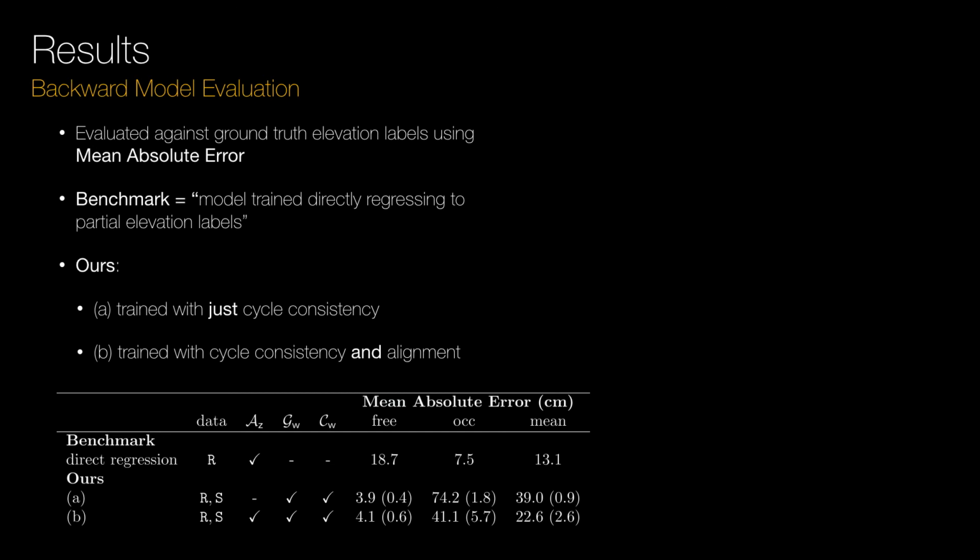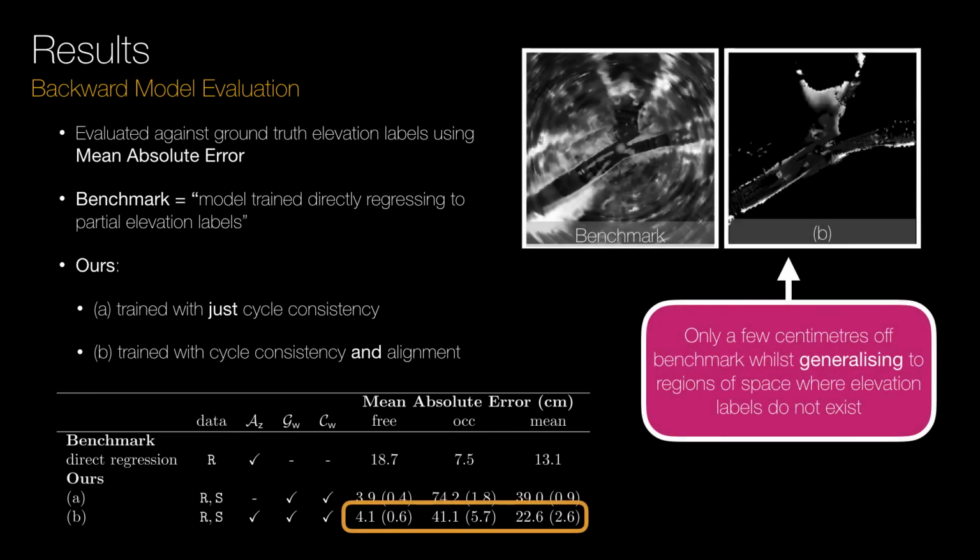Using the backward model, we are able to infer the elevation of the real world to within a 4 to 40 cm accuracy. While slightly less accurate than a model trained to regress to partial height measurements directly, our model is able to better generalize to regions of space that fall outside of the range of LiDAR by learning from full simulated height states generated in simulation as part of our training setup.